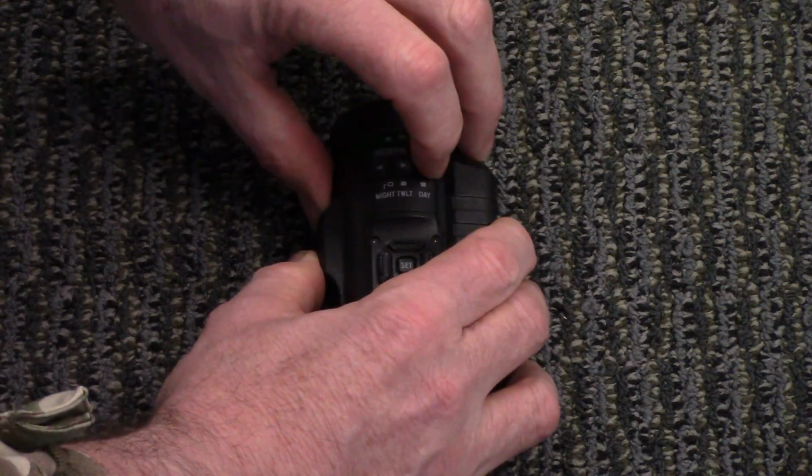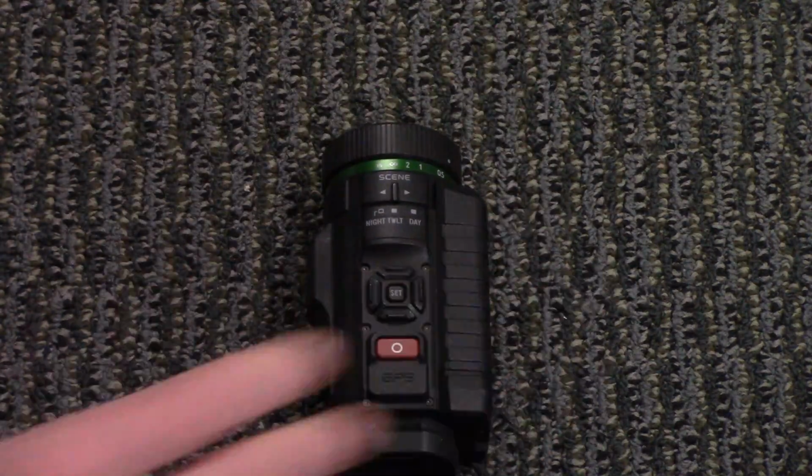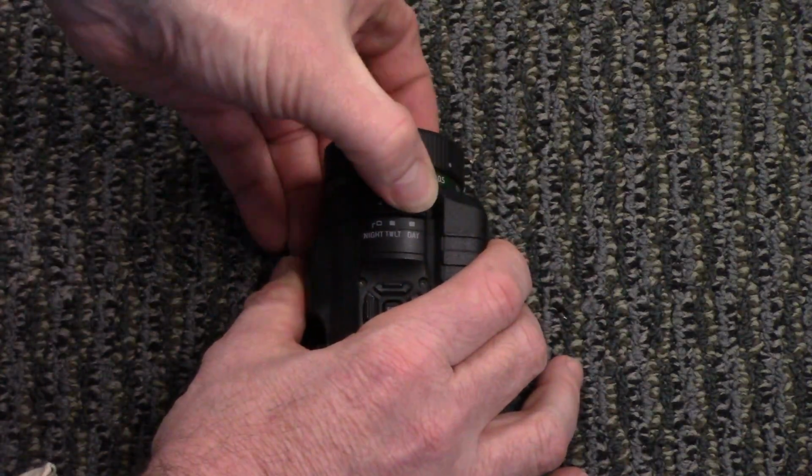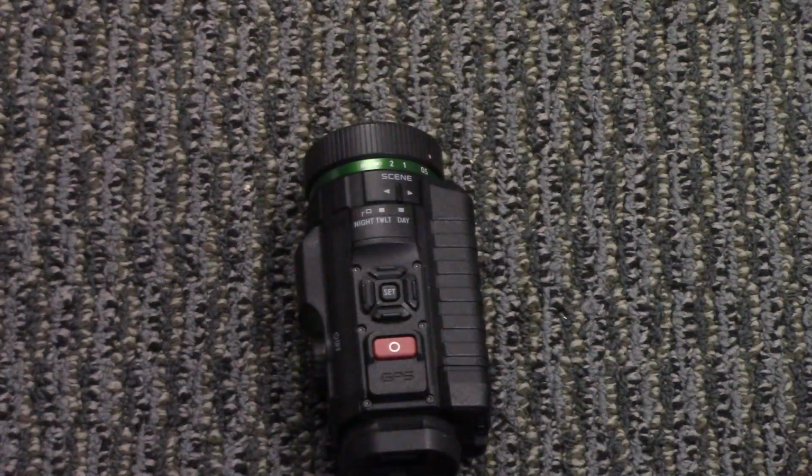The middle mode here is twilight. And that's when you use it in a mode where it's dark, regular cameras are not working. You put it in twilight mode, and as your light amount increases or decreases depending on the time of day, that's where this setting comes into play and works the best. And finally, the final mode, which is day operation mode, and there it simply works like any digital camera.